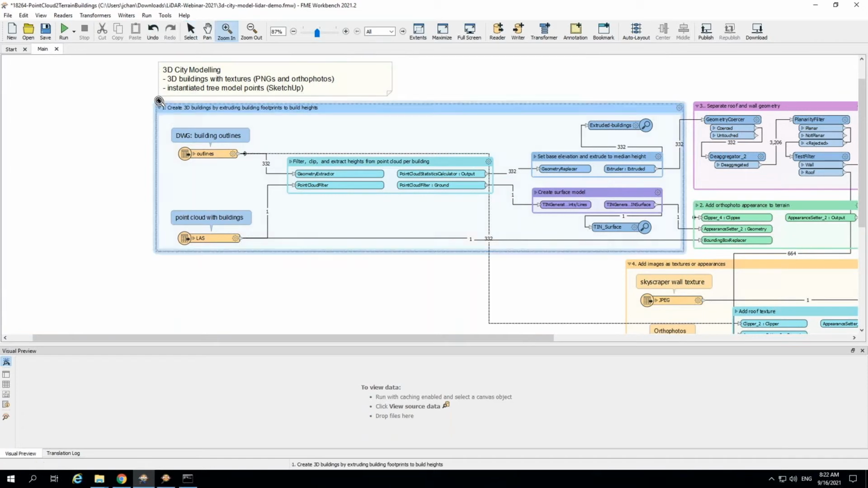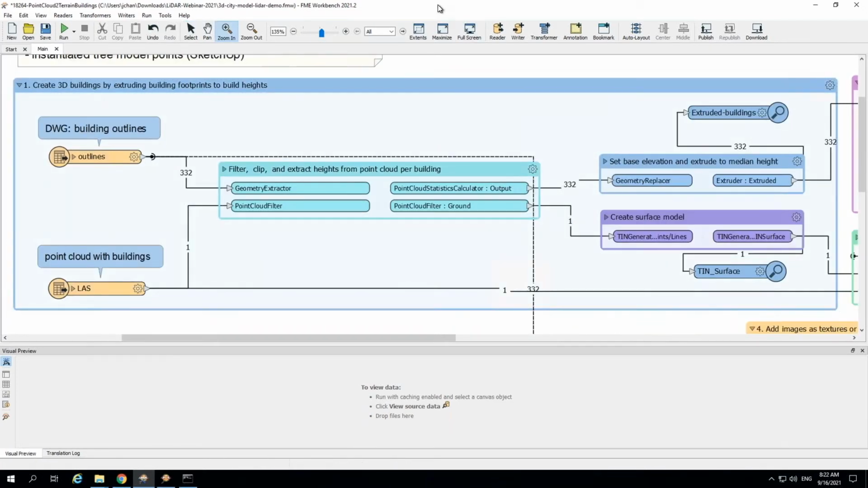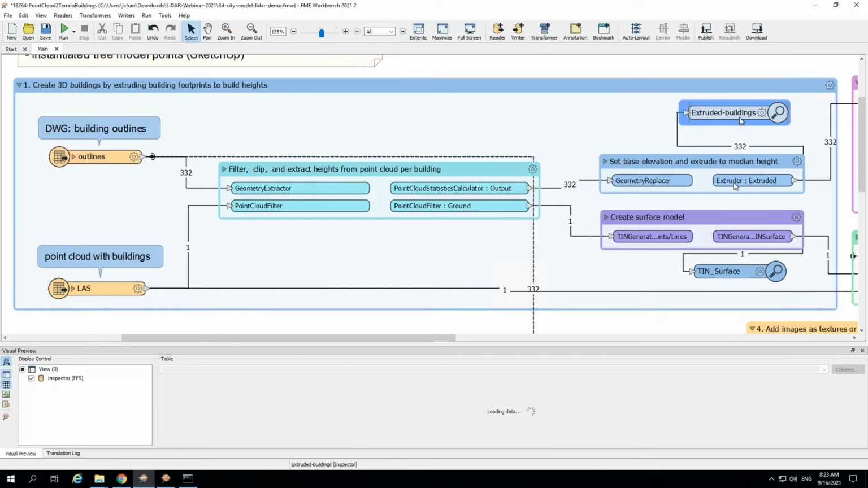I think I'm going to use the zoom feature. There we go. In this blue bookmark here, what is happening is, I'm going to select this while I'm waiting.